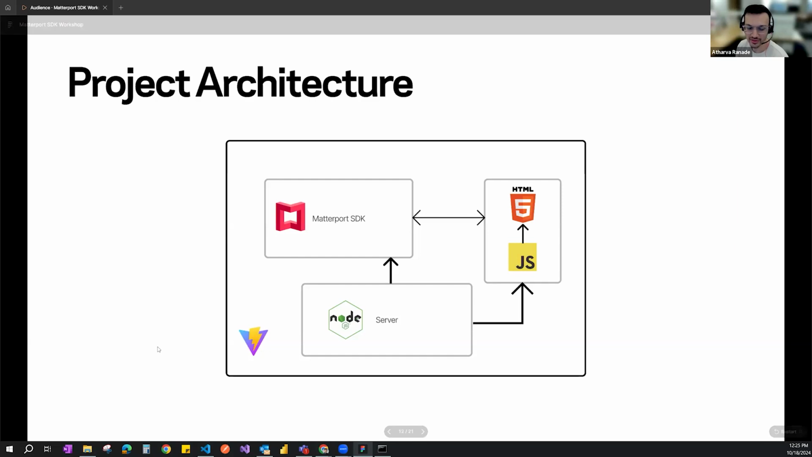Just quickly, at a very high level, here is how the project architecture works. You have an instance of the server, and you have an instance of the Matterport SDK that you're getting. The server feeds into the web application, which uses JavaScript and HTML, which then works with the SDK to pull information and push information back and forth. The server is powering both to run, and all of this is contained within the Vite application. So this is a really quick high-level view of how each of these is connected to one another.